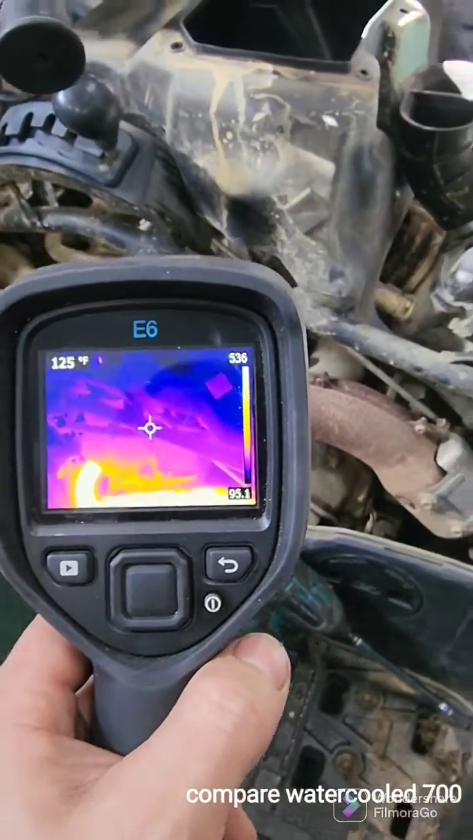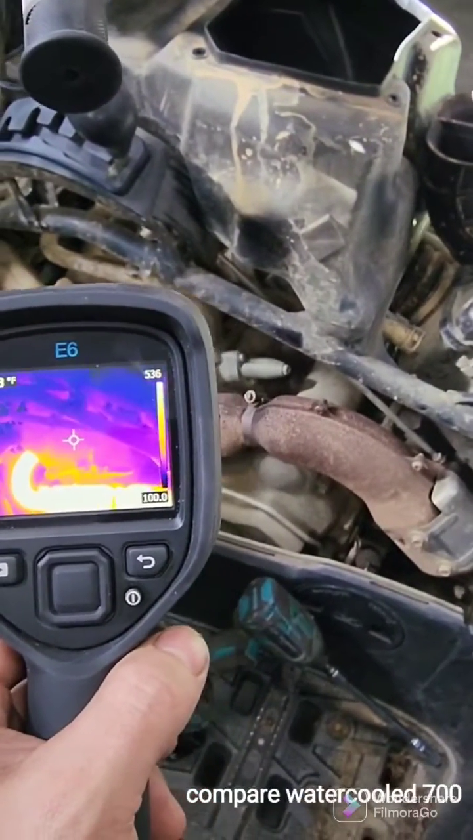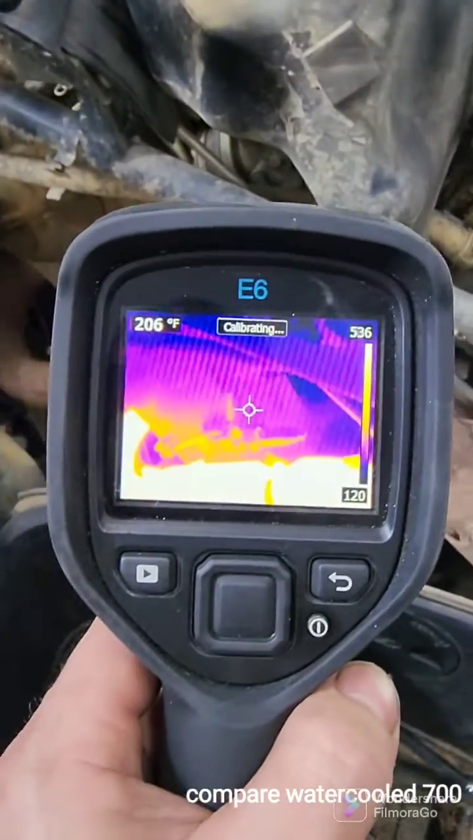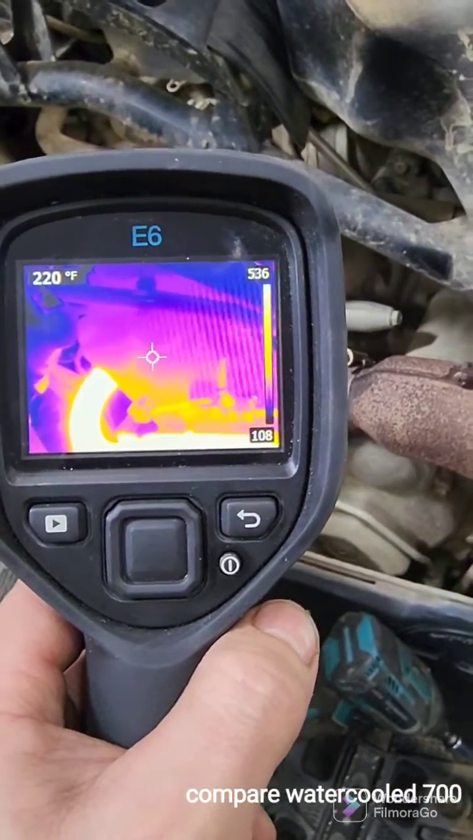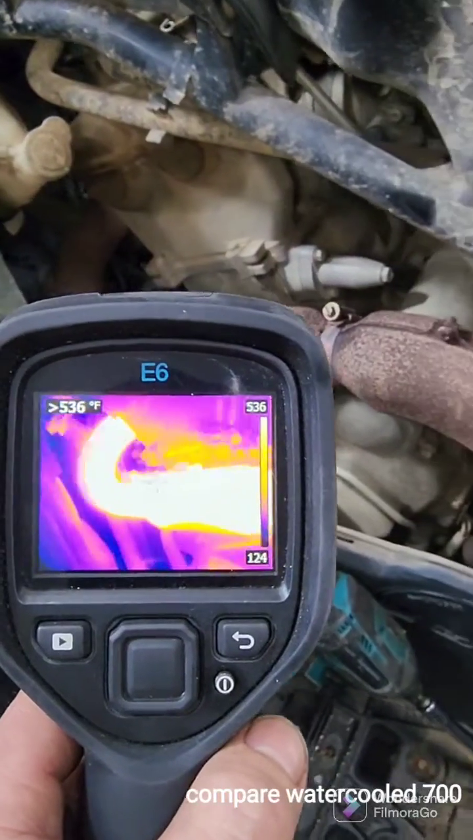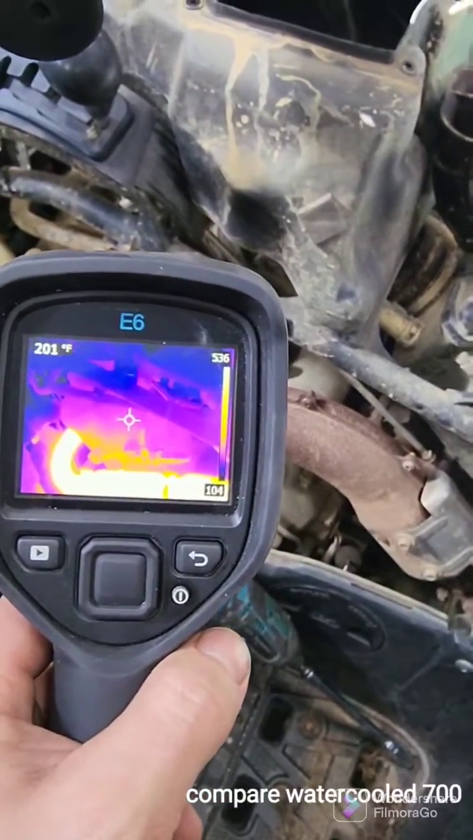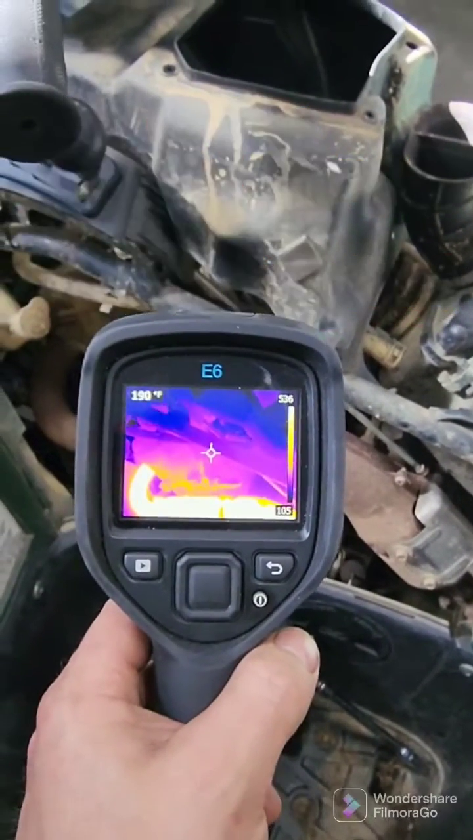So it looks like the water-cooled engine peaked at 195, just around 200 degrees. We got a little bit of radiating heat coming off the manifold here. But overall, I'm only getting around 200 degrees for the water-cooled 700. The exhaust, of course, is running at around 540 consistently, and it's staying at 540, and the engine stays stable around 200 degrees. So that's a cool running engine.